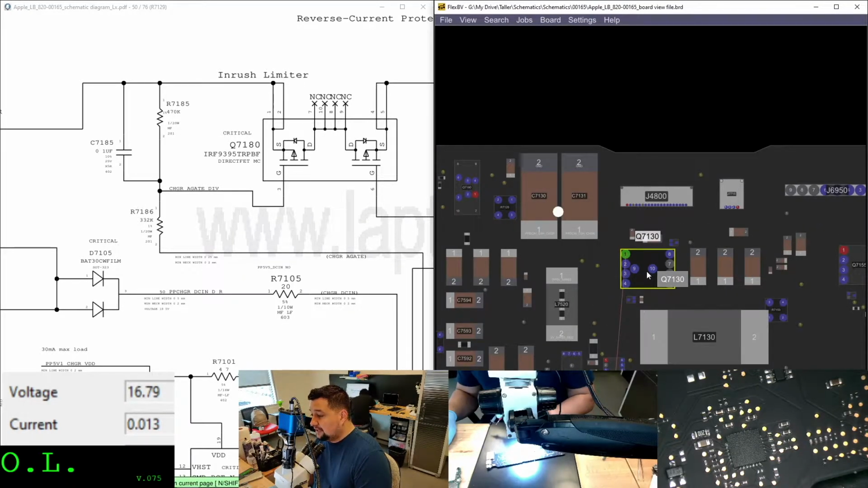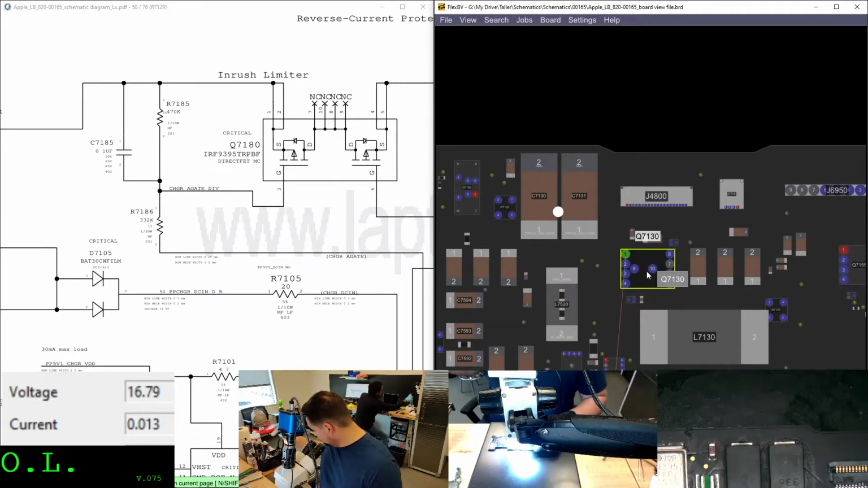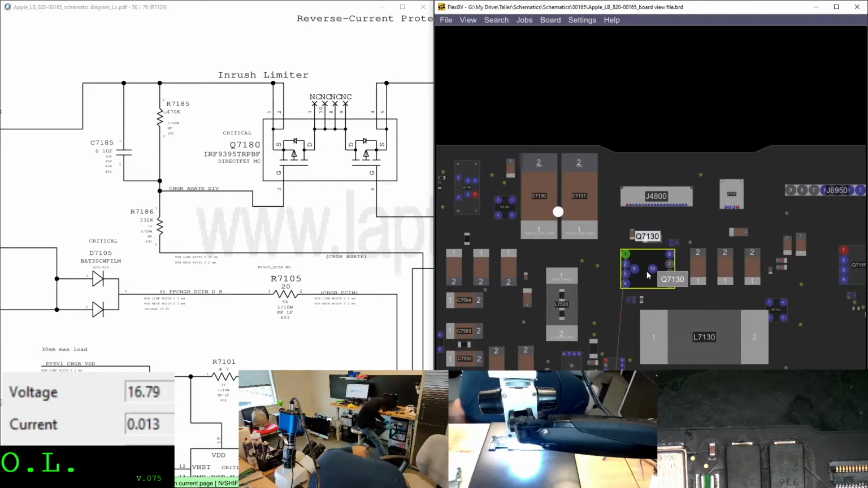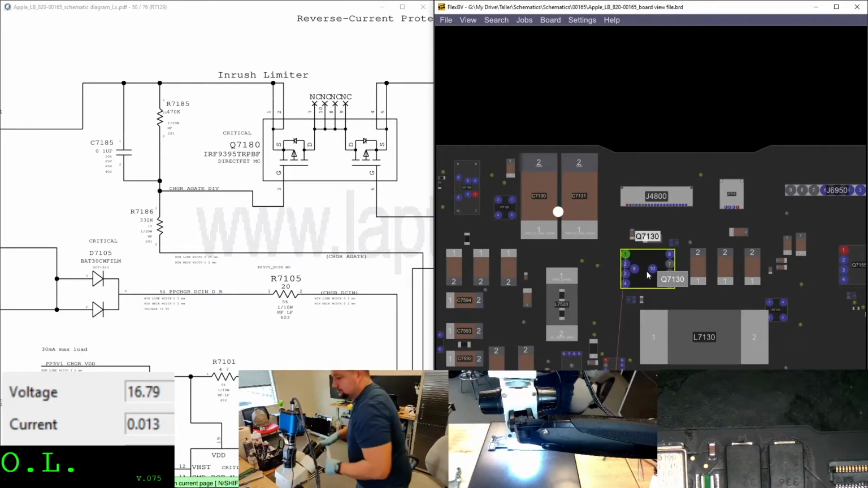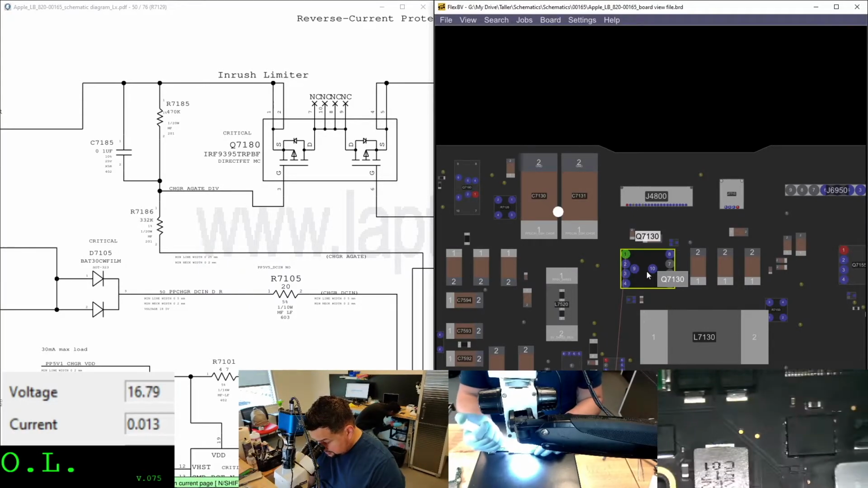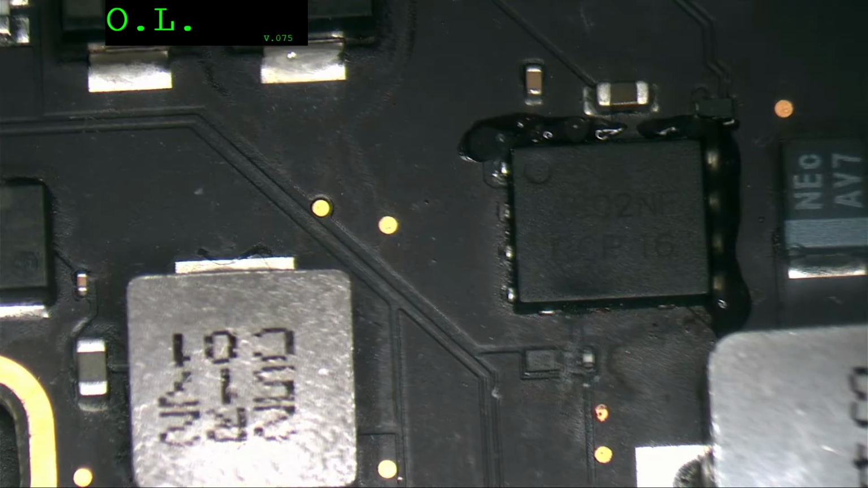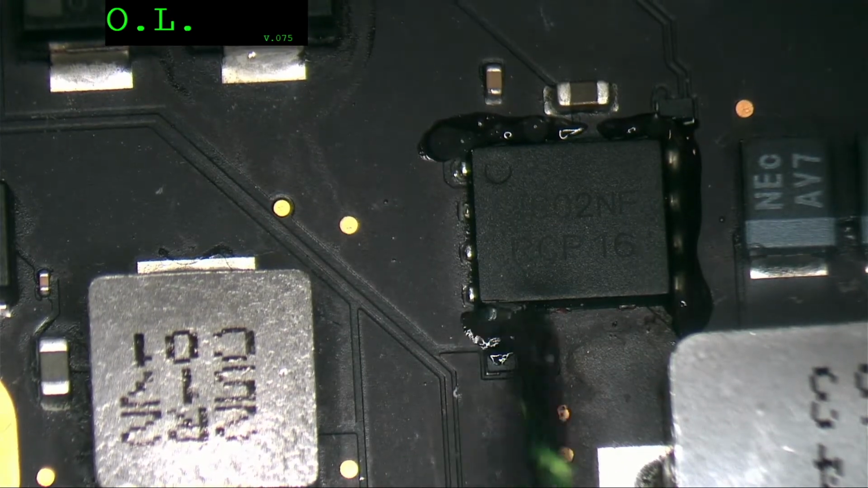Now, before I go, well, at this point, let me remove Q7130. I see some sign of water over here.